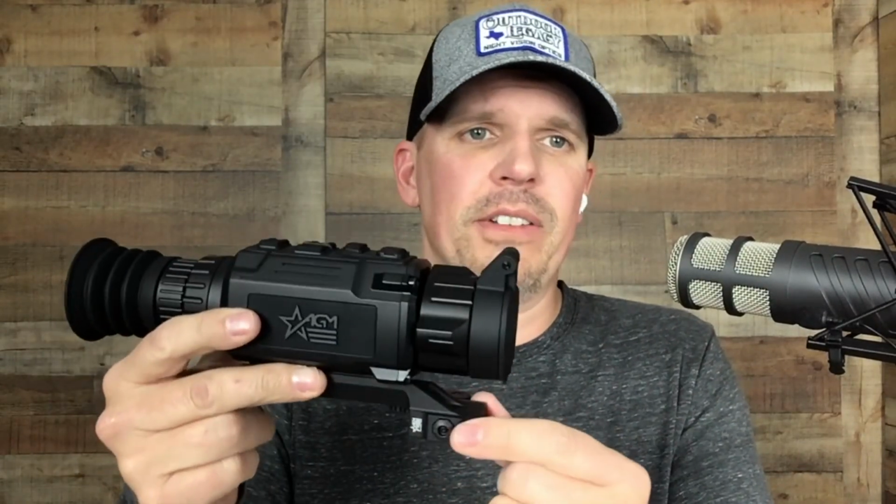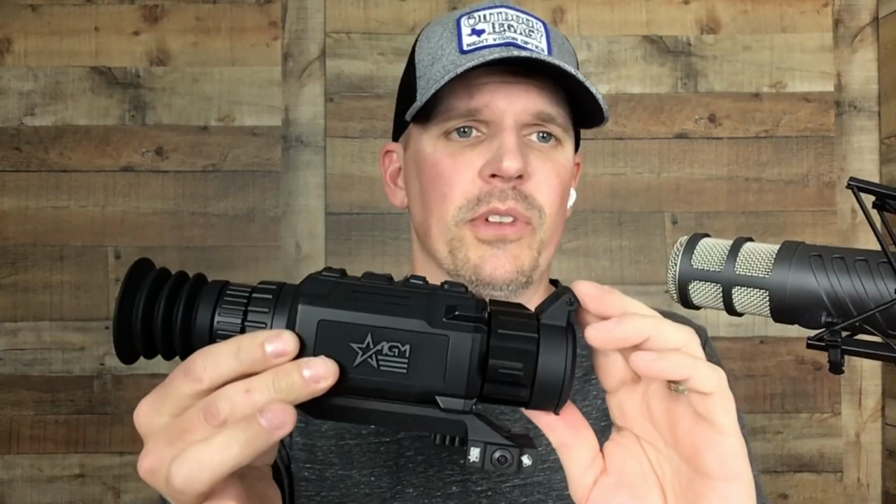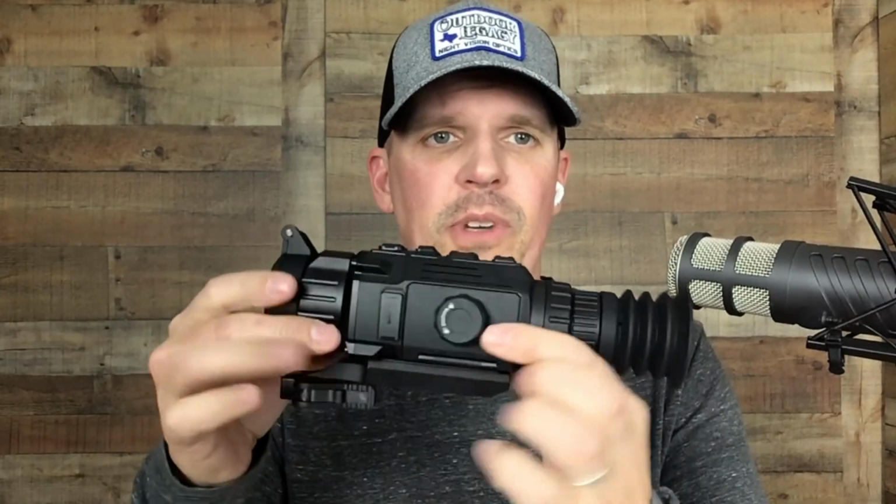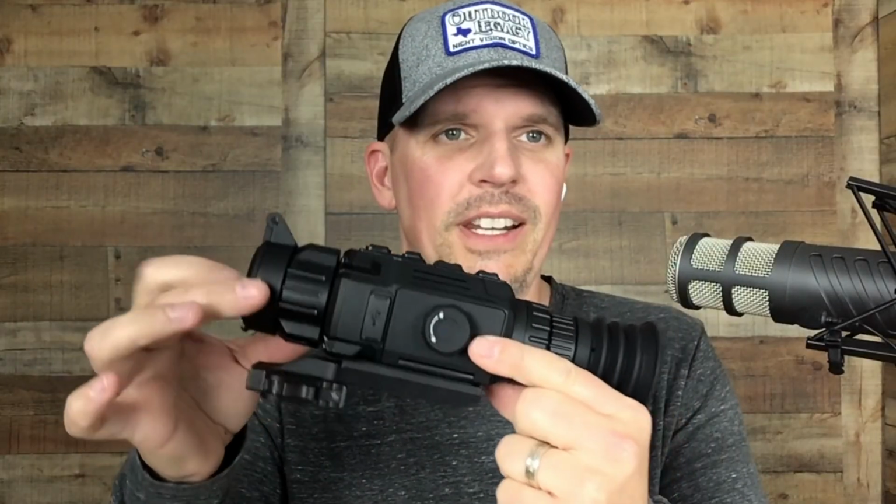I think what this mount does is it gives the opportunity for a guy who's putting it on an AR, but he happens to have a bolt gun or maybe a chassis gun that he wants to put it on. You have the opportunity to try to do that. And here's the point I'm making here. I would not buy this scope if all I had, or my main rifle I was going to put it on, was a bolt gun.